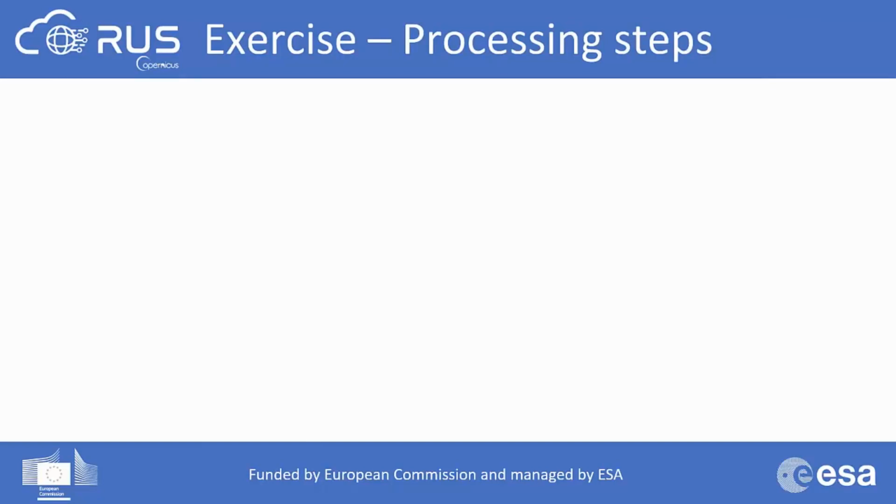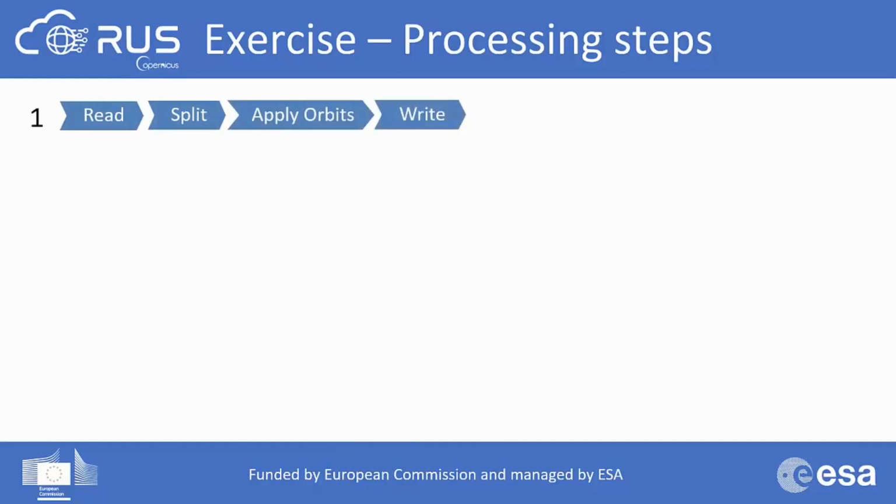Now, let me show you very quickly all the processing steps that we will perform. First, we will create some graphs. In the first one, we will insert the first of the two products that we will have downloaded. The first thing we will do is to split it, because we will need to select which subswath our area belongs to and which are the bursts that we will use. I will explain you later once we will be in the virtual machine.